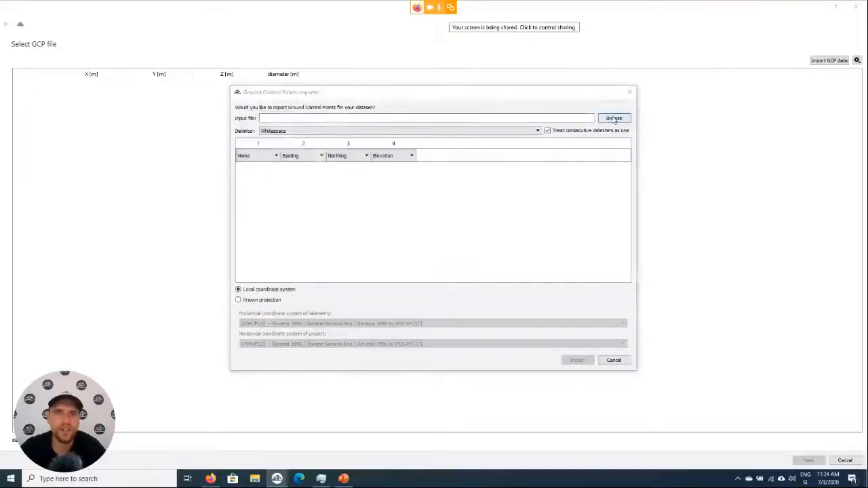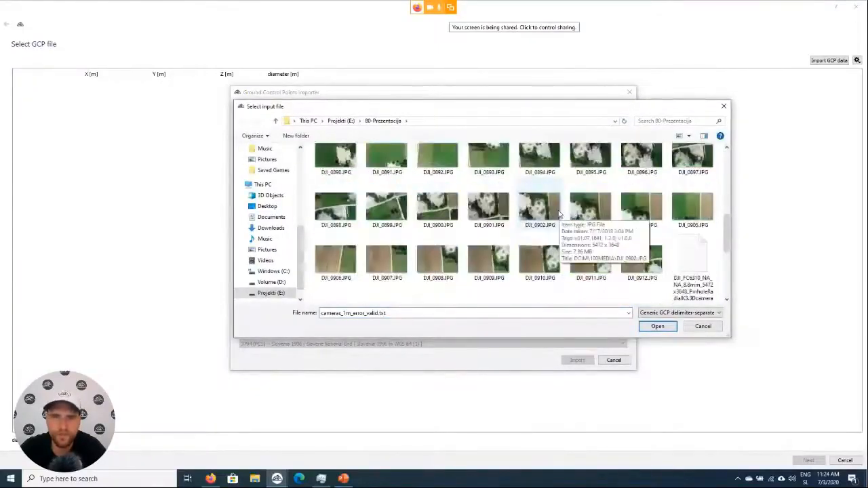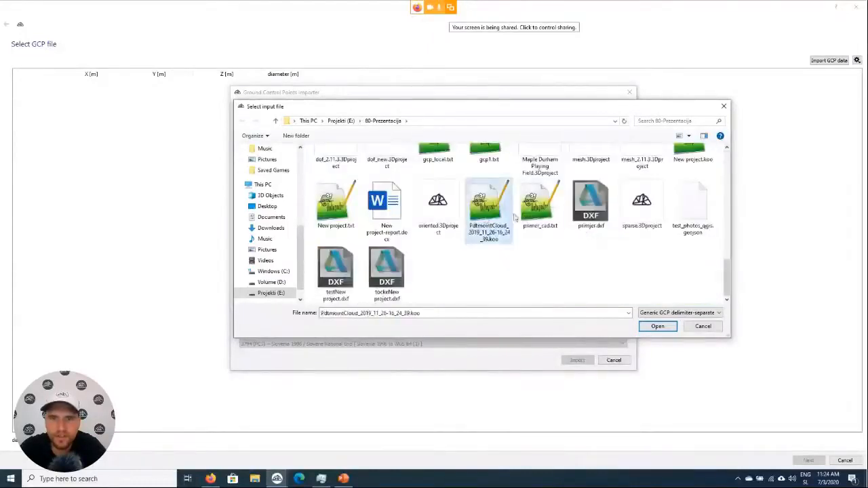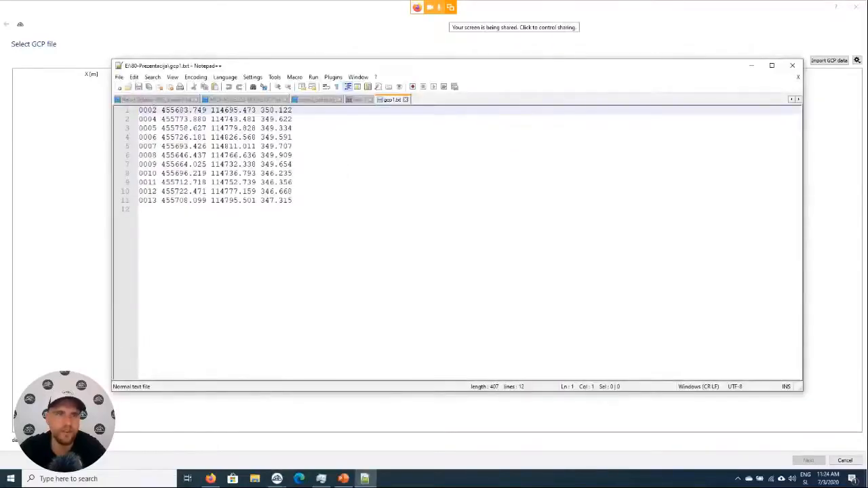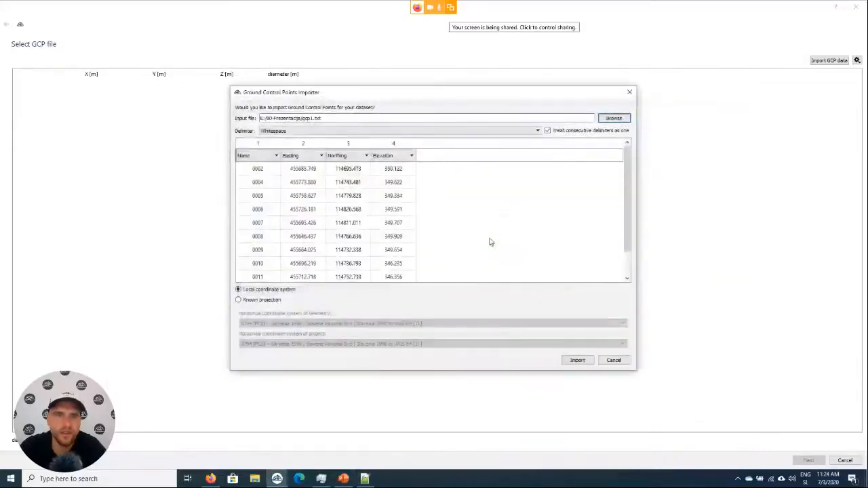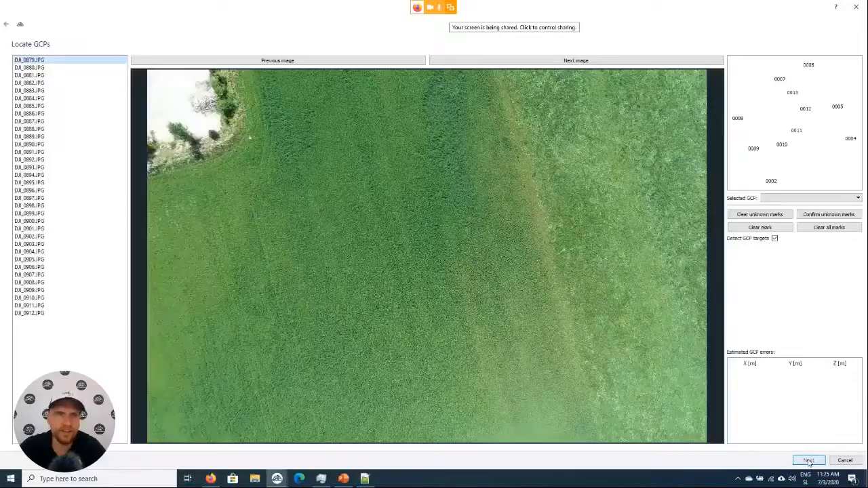So here we will now add the ground control point information. Ground control points, I have them here in this GCP file. The file with ground control points just looks like this. We have a point name, easting, northing, and elevation. Okay, let's close this. Import. Let's go to the next step.